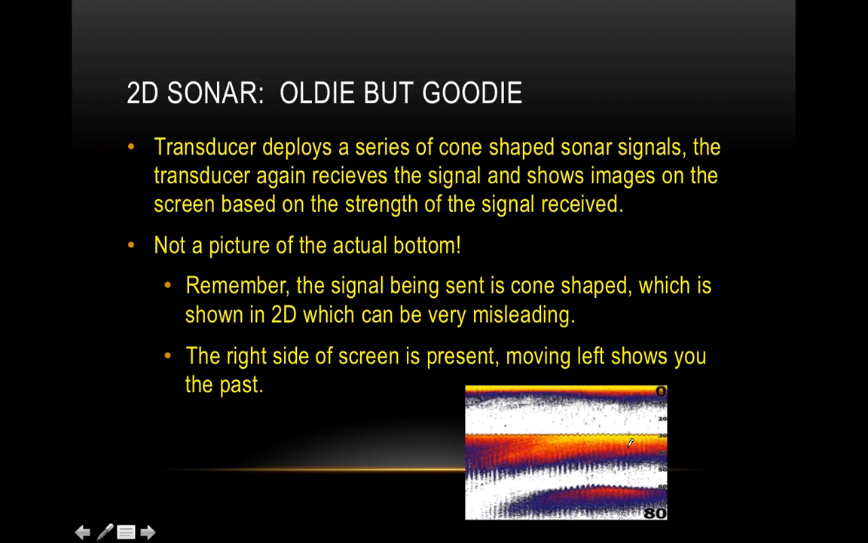All right, so this little picture on the bottom here is a screenshot of 2D sonar. All this information right here is outdated. This is stuff that really doesn't matter all that much. You've already seen it. This is the past. This right here is the present. This is what is underneath your boat at this moment. This is what the sonar signal is reading right now. That's the present, so that's what you need to focus on. Forget all this stuff in the past, unless you want to go back to see something. But that's right now.